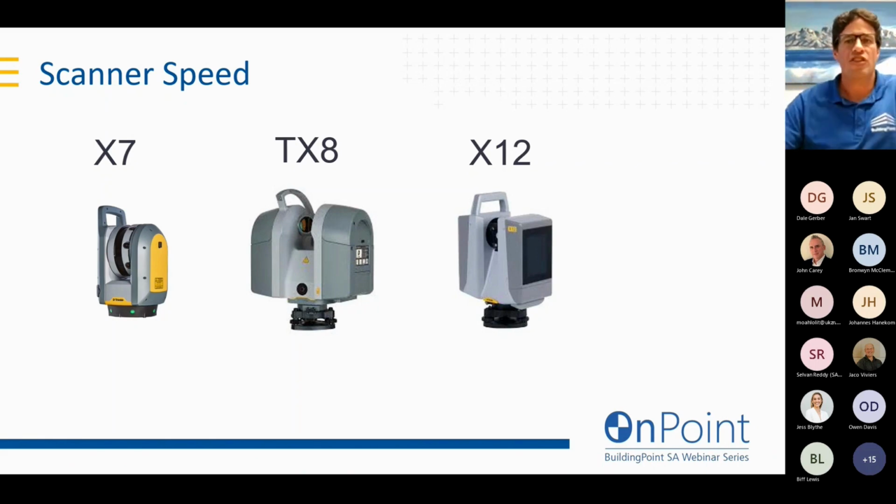We look at the Trimble range of scanners. We've got everything from our trusty workhorse on the left-hand side, our X7, to our TX8. Now we're starting to move faster, longer range, and right up to our top-end solution, which is our X12. Now, this X12 scanner really is an impressive piece of engineering. I don't usually like to rattle off specifications, but I think this scanner's earned its airtime for this.